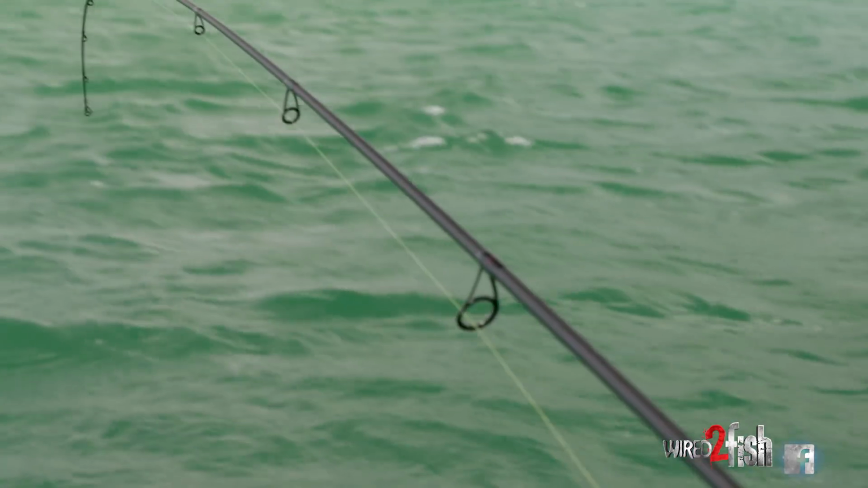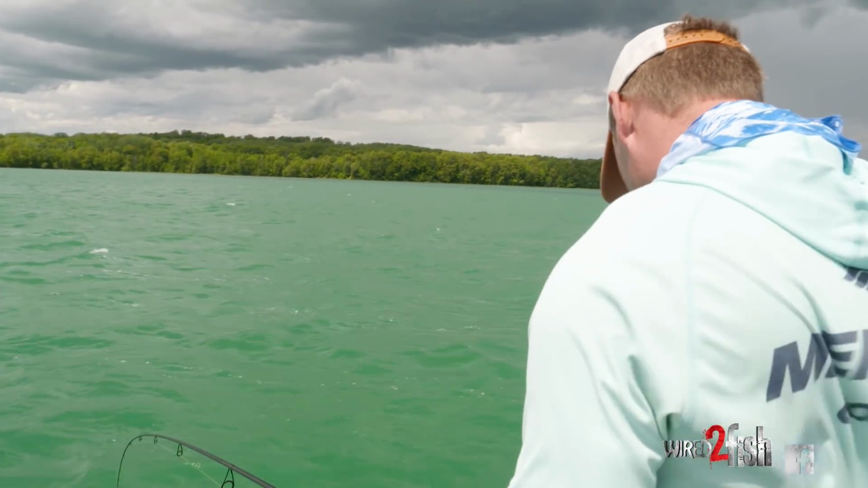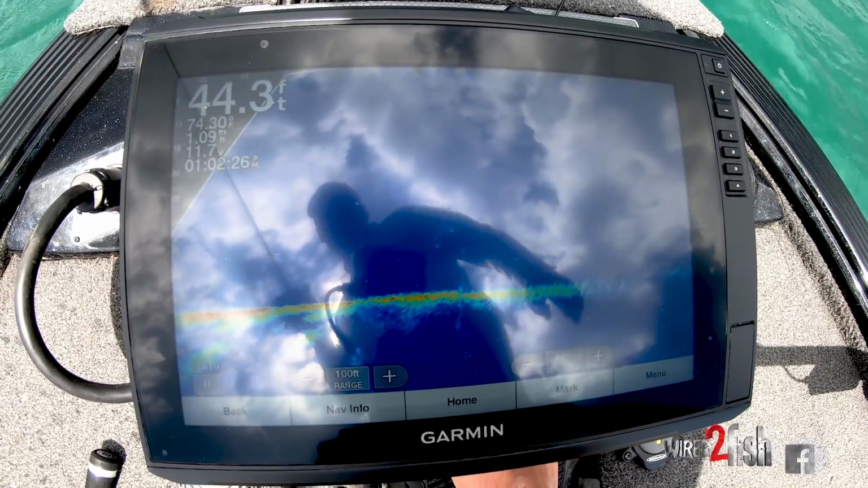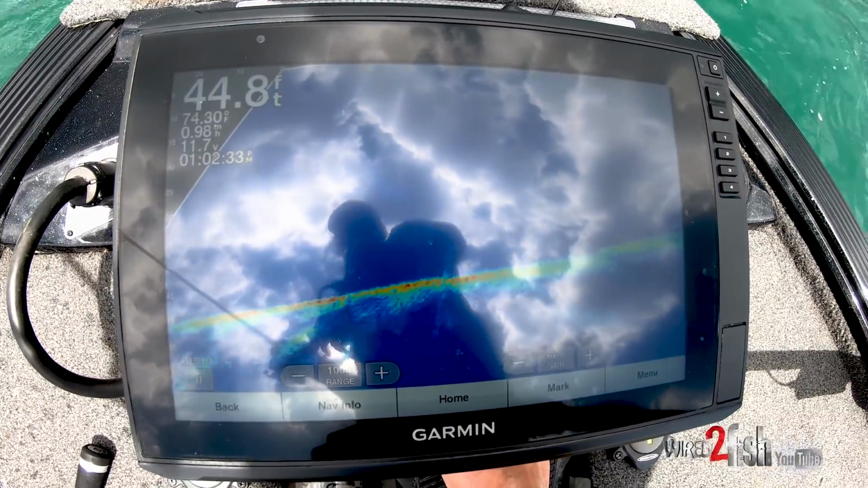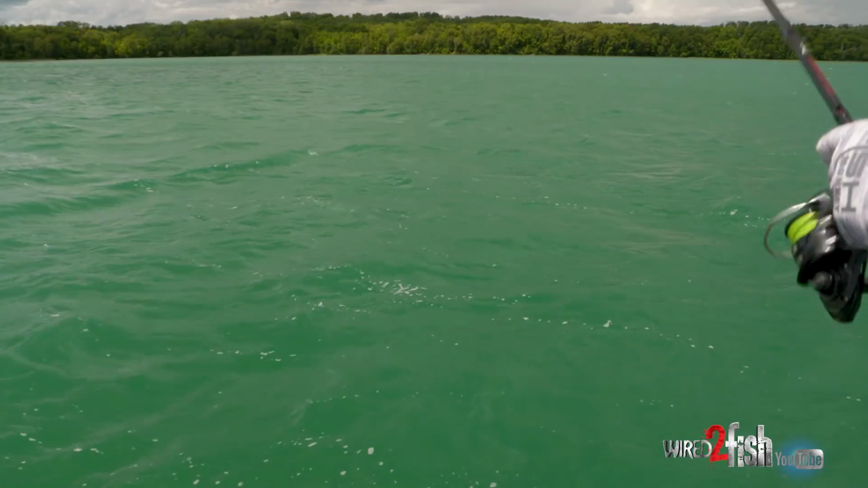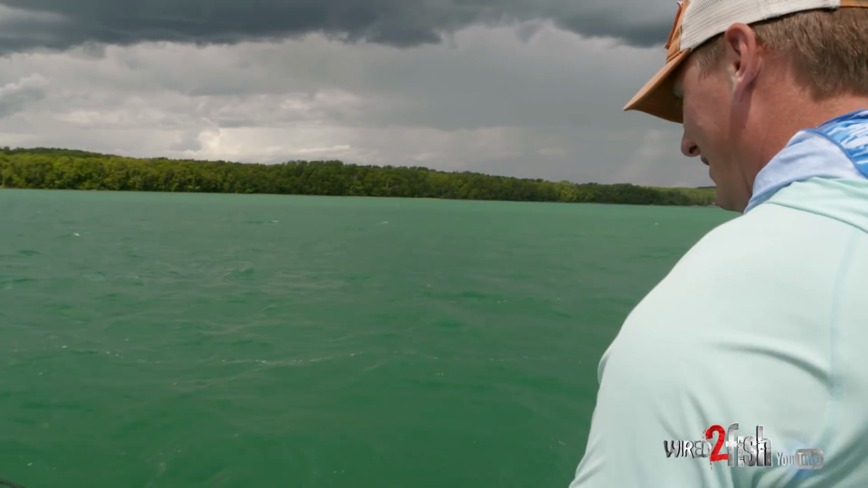I just backed off my anchor lock and we're just drifting with this fish out over deep water. 44 feet of water, 20 feet down still. 15 feet down, there's my leader. 10 feet down, we're gonna get a look at him. Oh, I just barely saw him. Down he went.